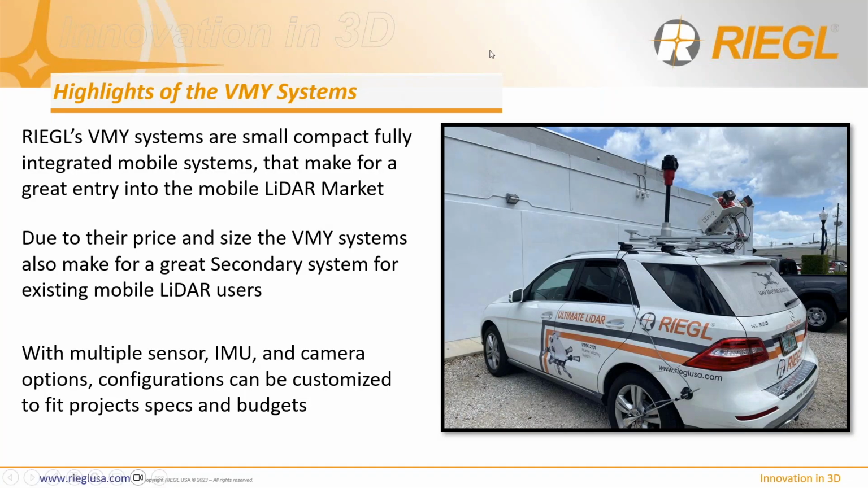So looking at the VMY, a good highlight of the systems is they are small, compact, fully integrated mobile systems. Due to their size and price, they really do make a great entry point into the mobile LiDAR space. They're small, they're compact. The prices, at least comparatively across, are lower compared to the larger systems like the VMX or the VMQ. With that in mind, they also make great secondary systems.